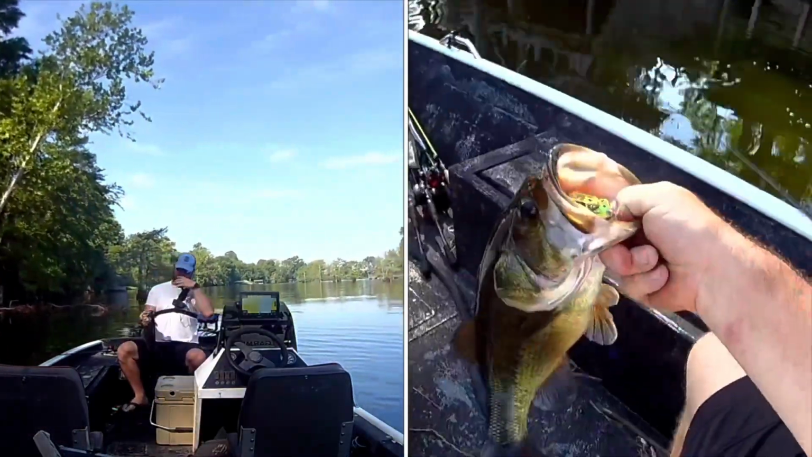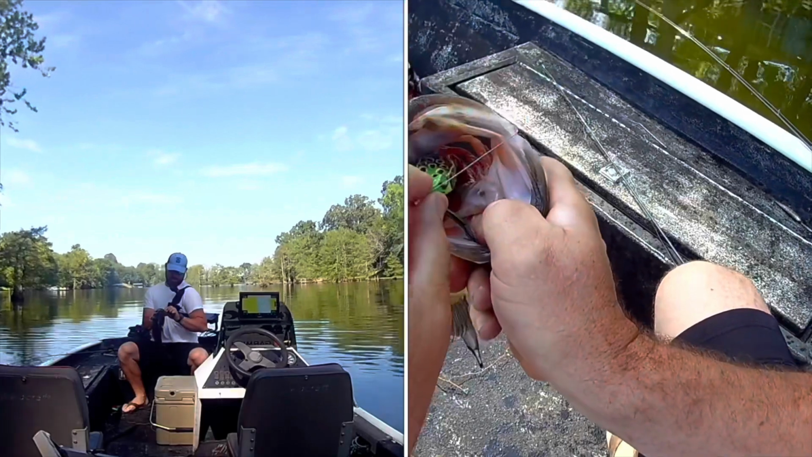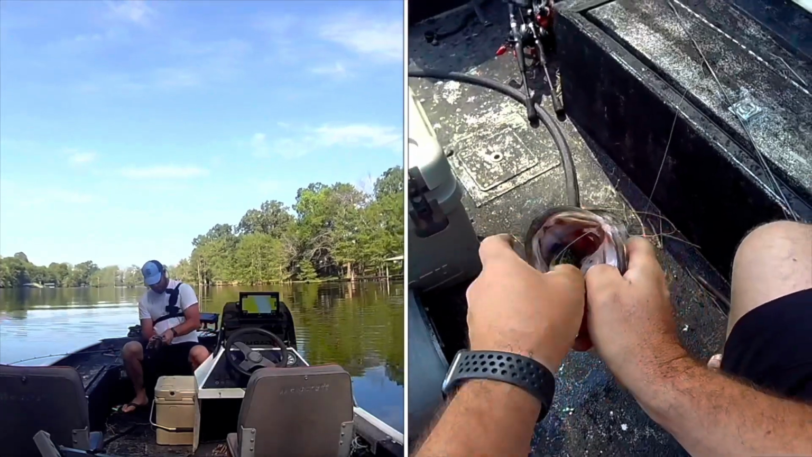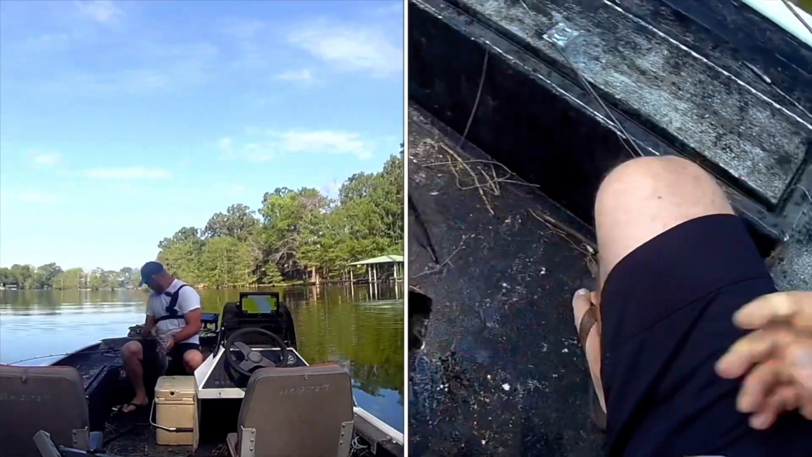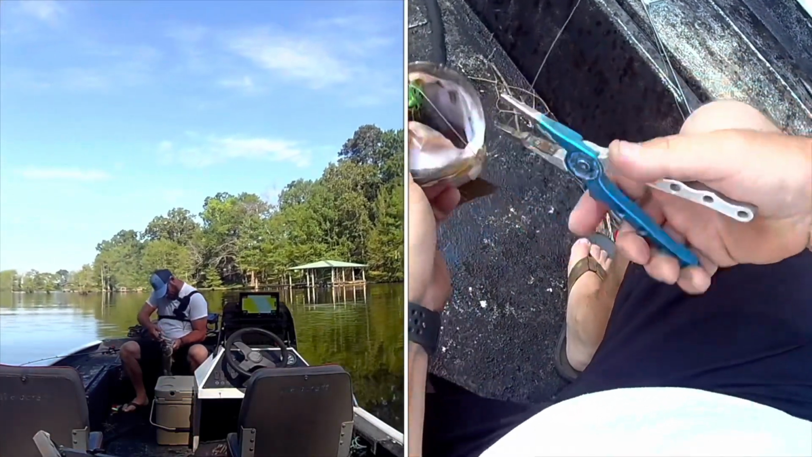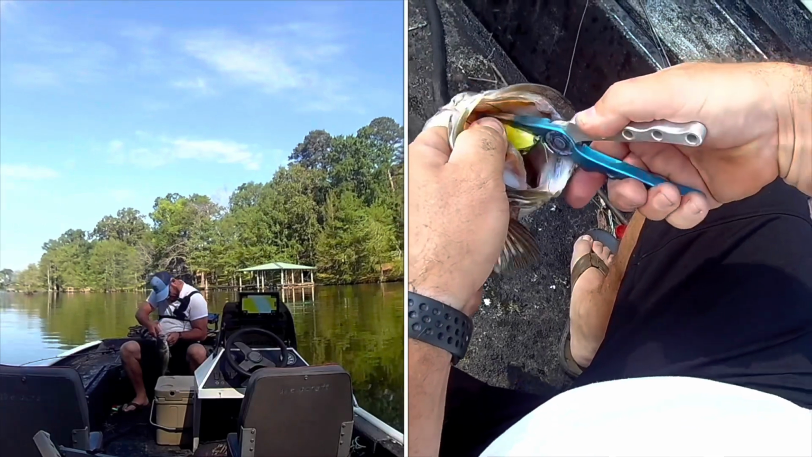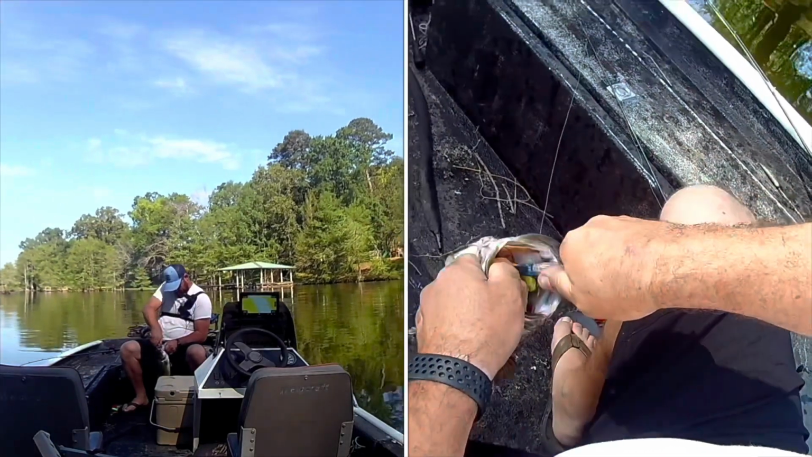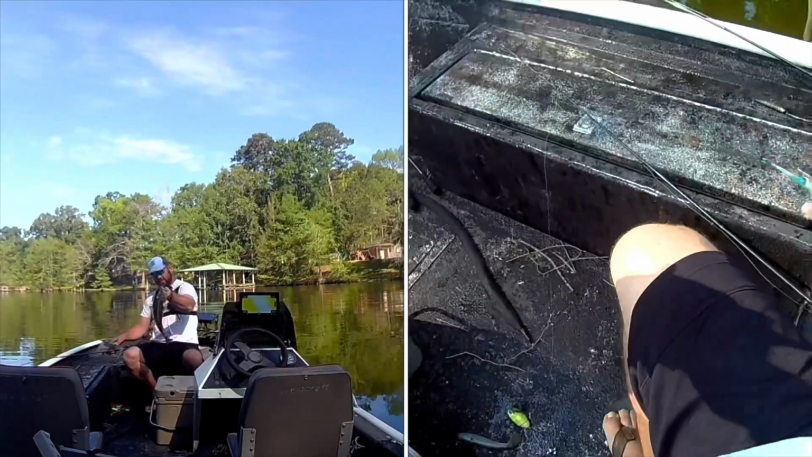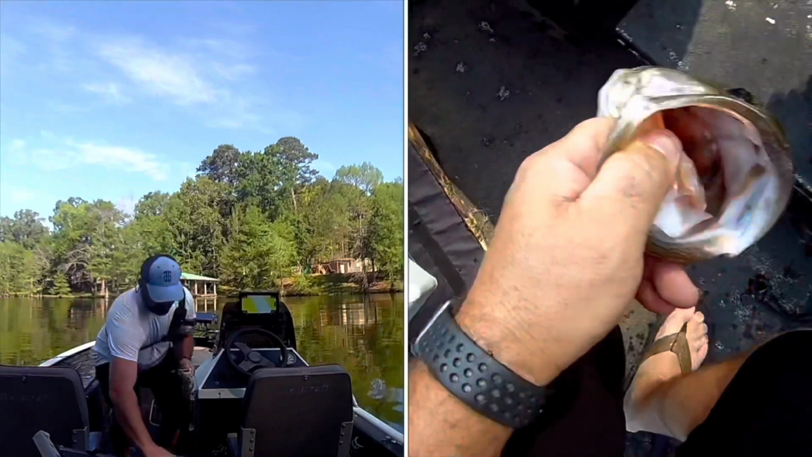Oh, let's see if I can see that big boy. Perfect. Look right down in there. Look at that right now. Watch it. See how hard it is to get on the hook. I'm going to have to get some claws. Let's see here. I'm going to do a little save here. There she is. Look at these two. Boy, she almost looks like she's still on the bed.